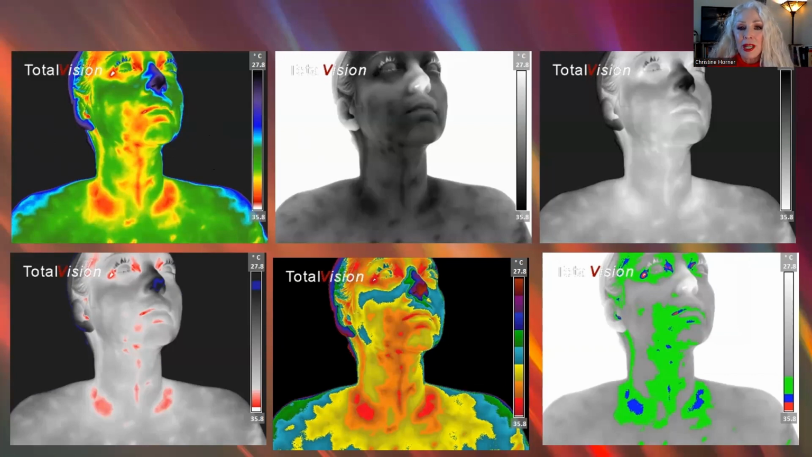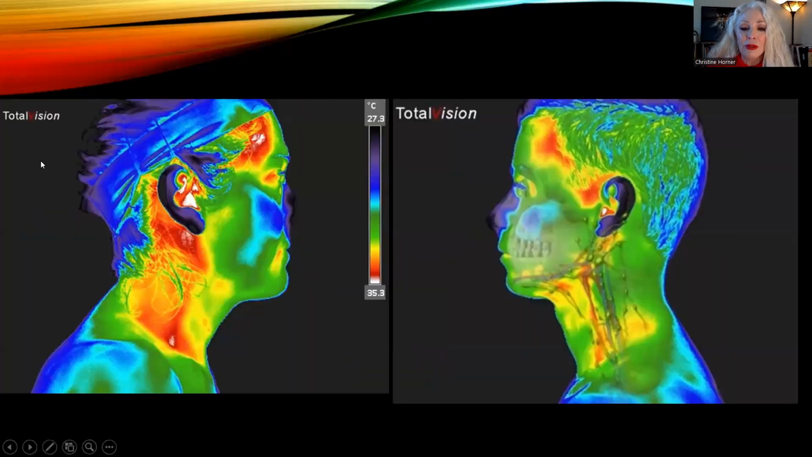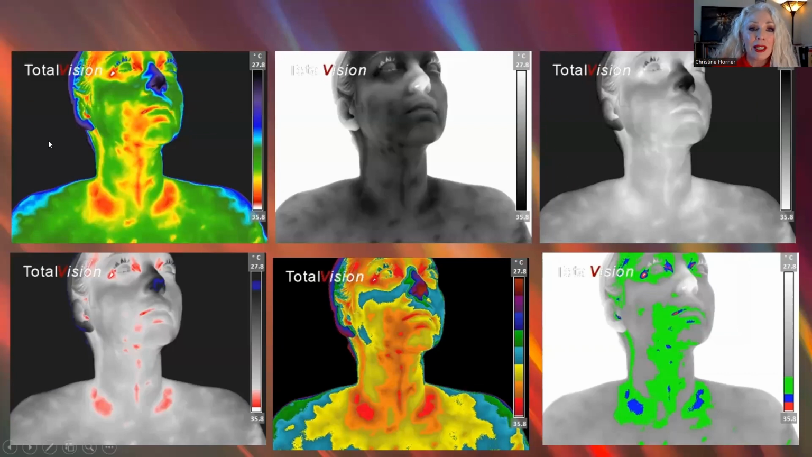When I do an interpretation, there's actually 6 total palettes that I use. These allow me to see things that I cannot see in this palette. Some of them are going to accentuate heat patterns. So you can see in this one, there are focal areas of heat.